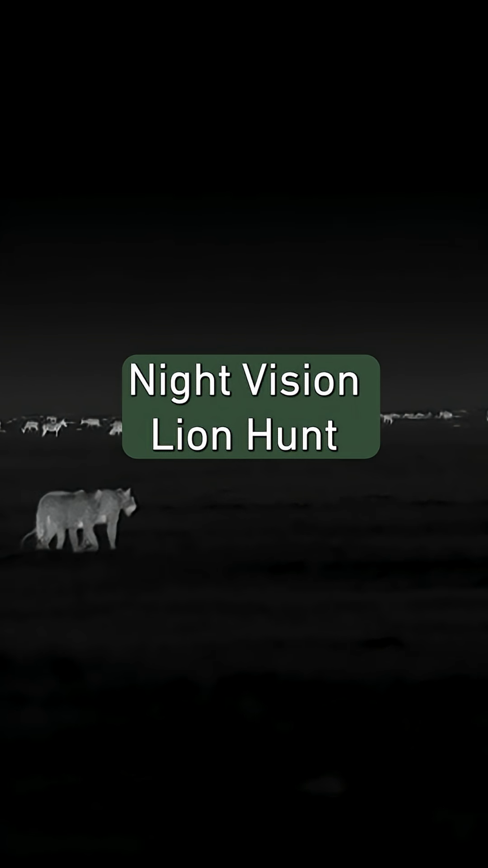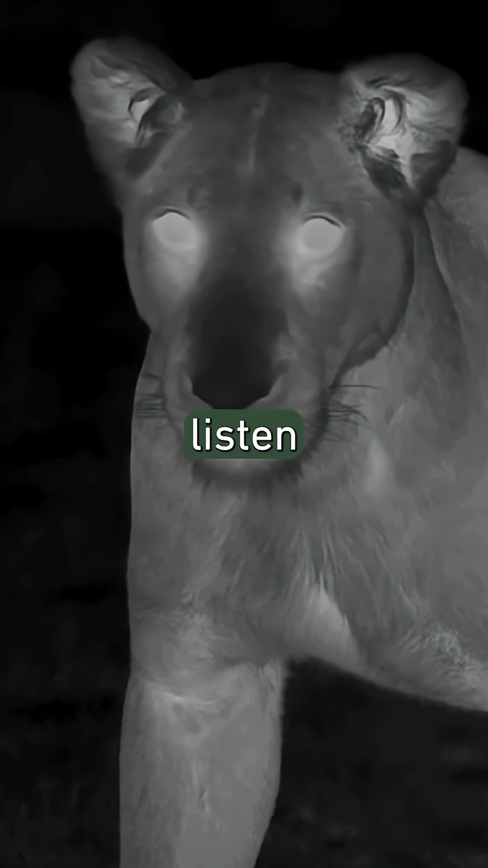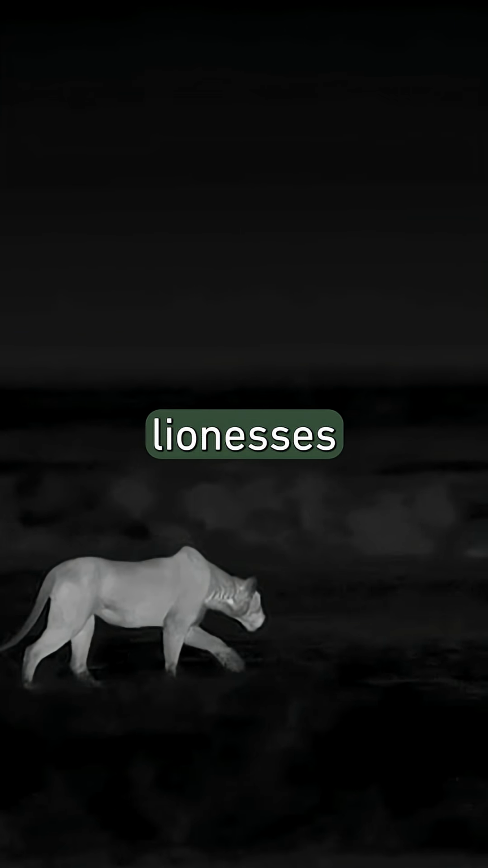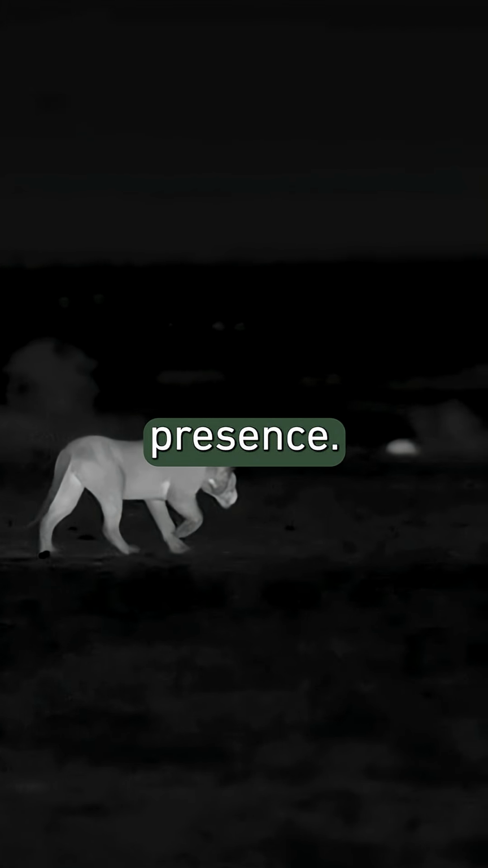The first lesson: hunting at night, the best chance to approach unseen on the open plains. They usually start out separately, often stopping to listen closely. The impalas are too fast for them. But the young lionesses have noticed something else. Topi, and they haven't sensed the predator's presence.